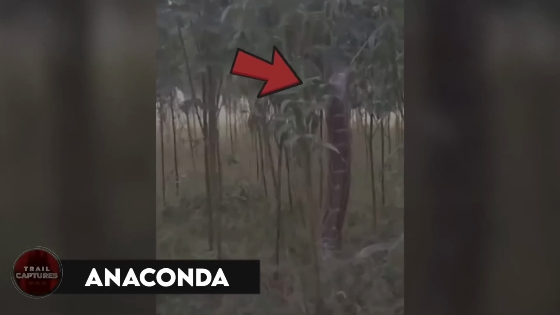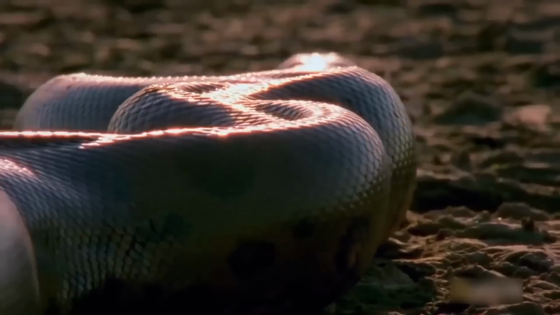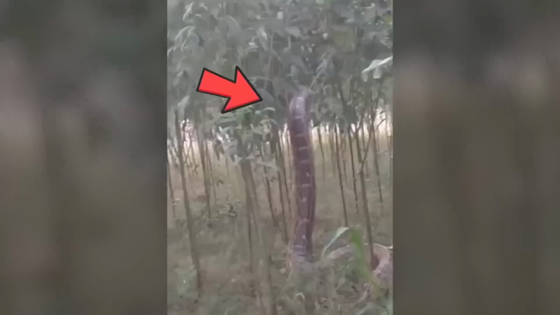Anaconda. Ever wondered how large anacondas are? What's the maximum limit they can go to? Well, they can easily go to 30 feet, and this anaconda right here can give you an idea of how dangerous these beings can be. The tree can't even hold its weight, and it comes down as this snake tries slithering its way up on it. Watching this, I'm really glad Titanoboas are long gone, or God knows what might have happened.